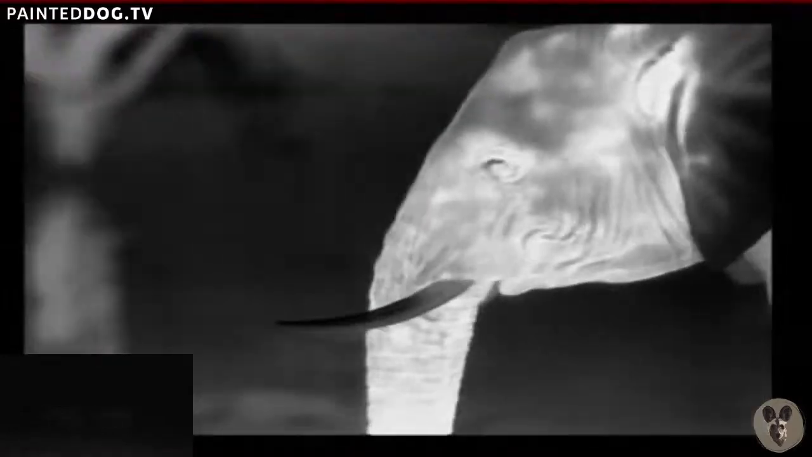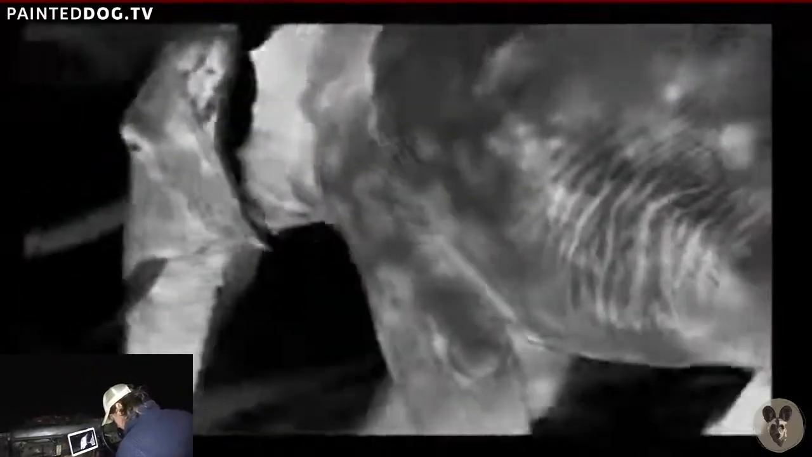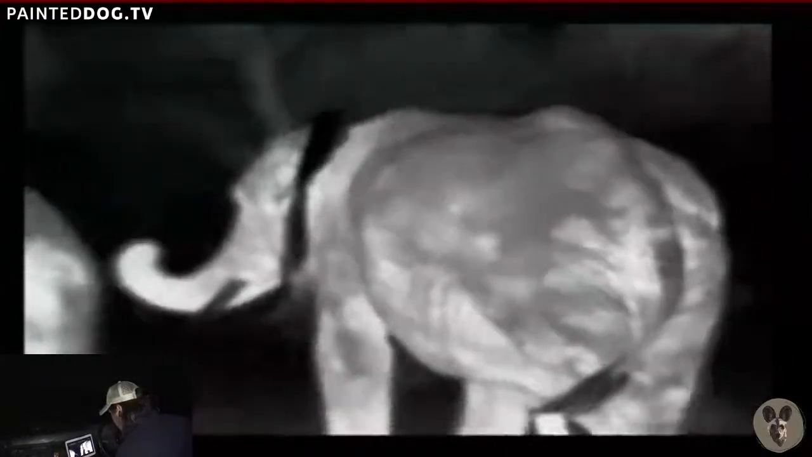Switch on the side light. Switch off there. Here we go. We've got a bunch right next to us now. We can see a bit more clearly there. Oh, look at that. You can see the veins. Absolutely insane. Unbelievable. Oh, you can see his fifth leg's also hot.